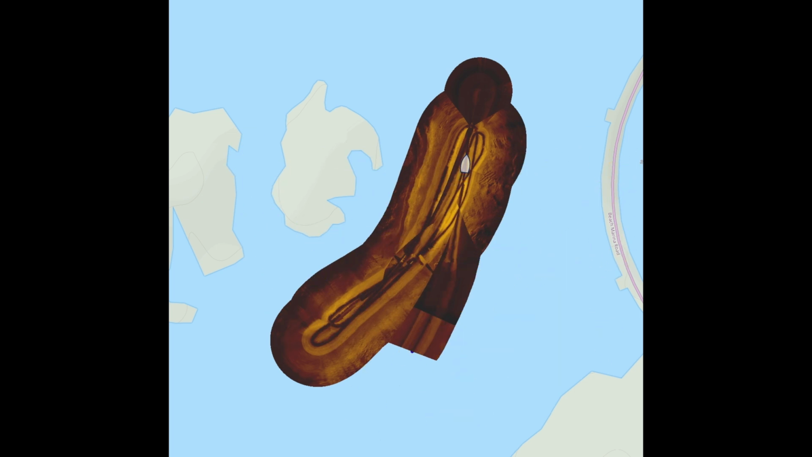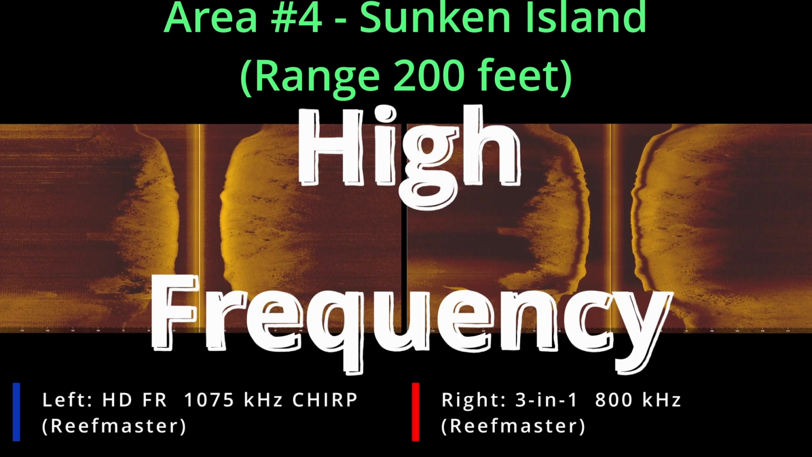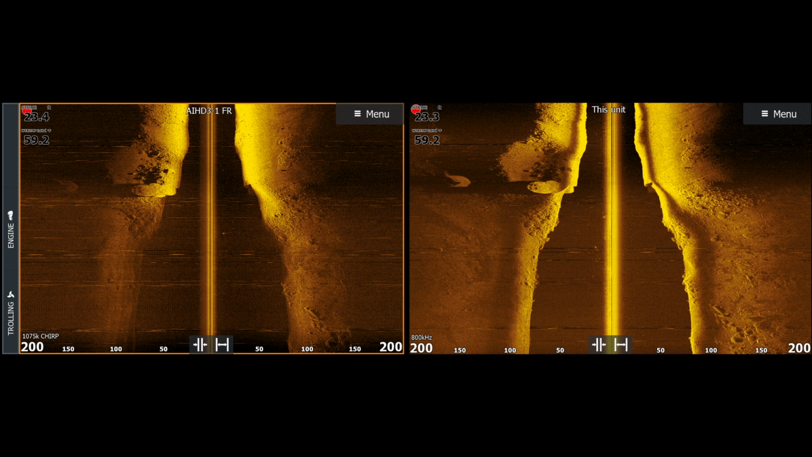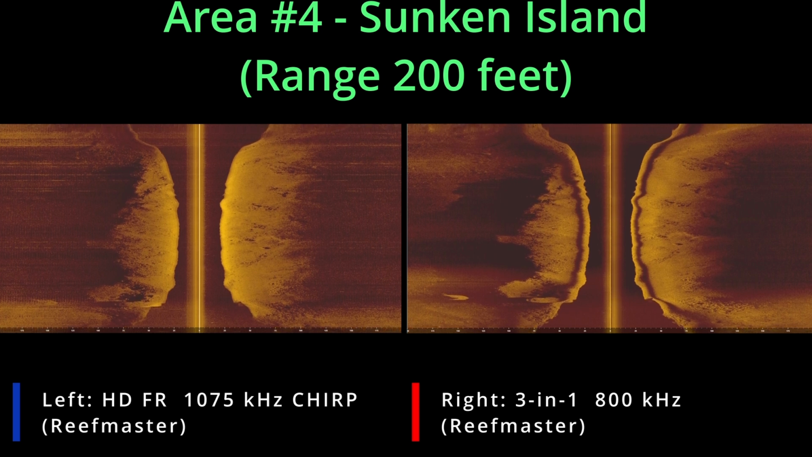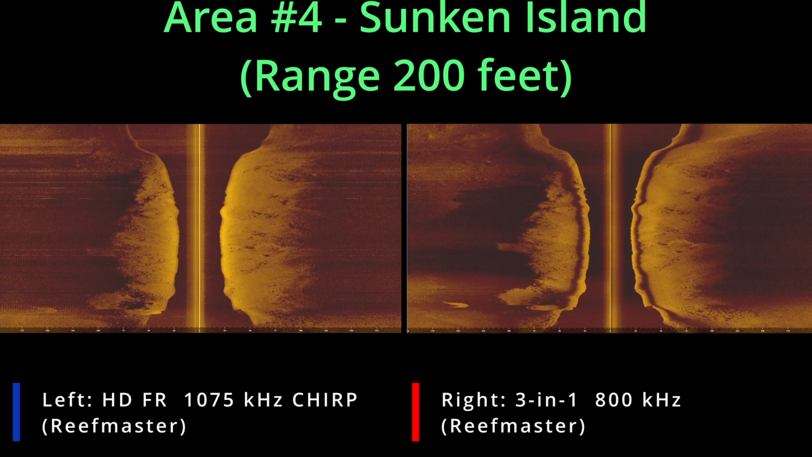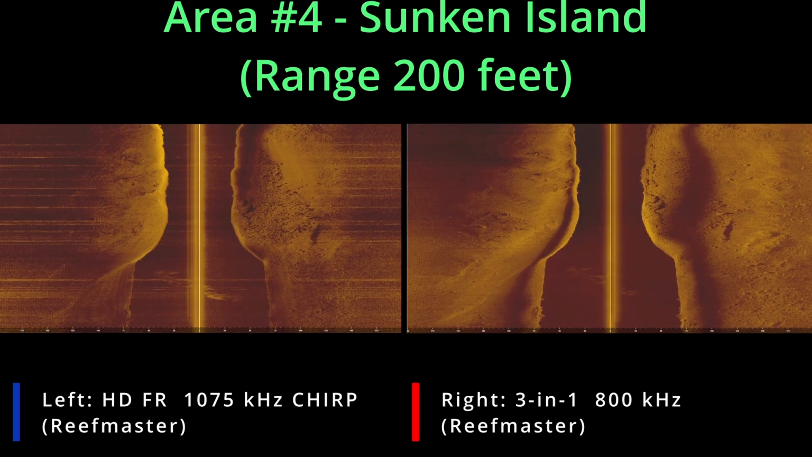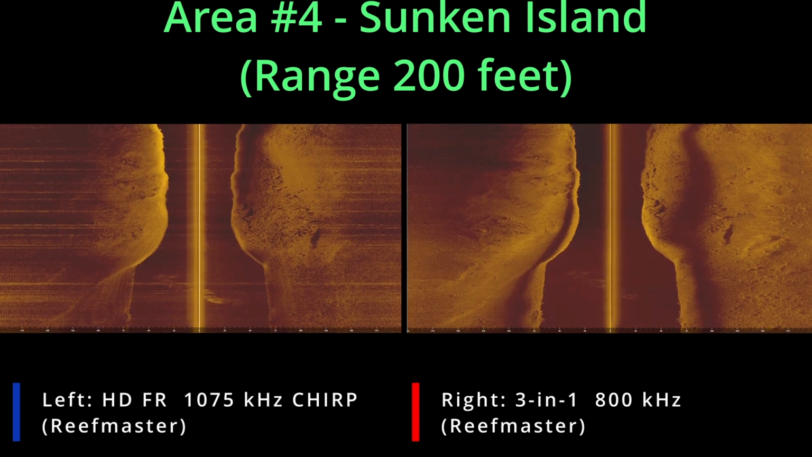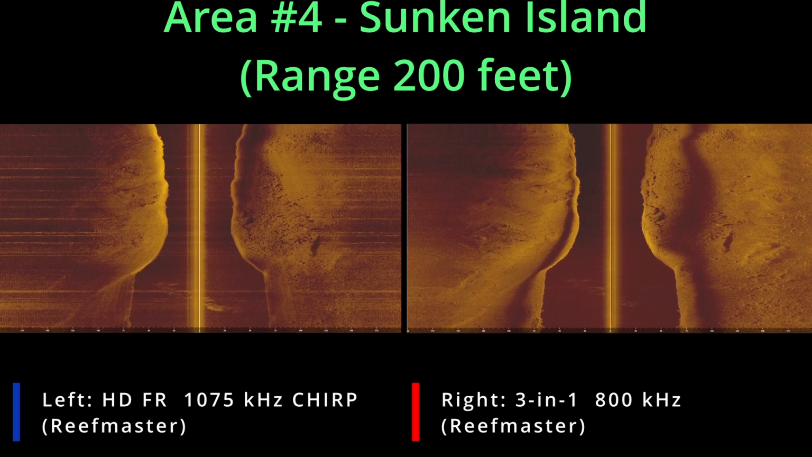This is probably the most interesting area, other than, of course, that old blown-up bridge back at the ramp there. This area appears to be an underwater, basically sunken island. It's near one of the dams down there, but it's got a lot of interesting features, old towers, a pile of logs and stuff. You'll see that in some of the images here. But again, worth noting, you notice that the 800 kilohertz has that heavy light band near the edges, whereas the new HD transducer doesn't. So you're getting a lot crisper images at the water depth.